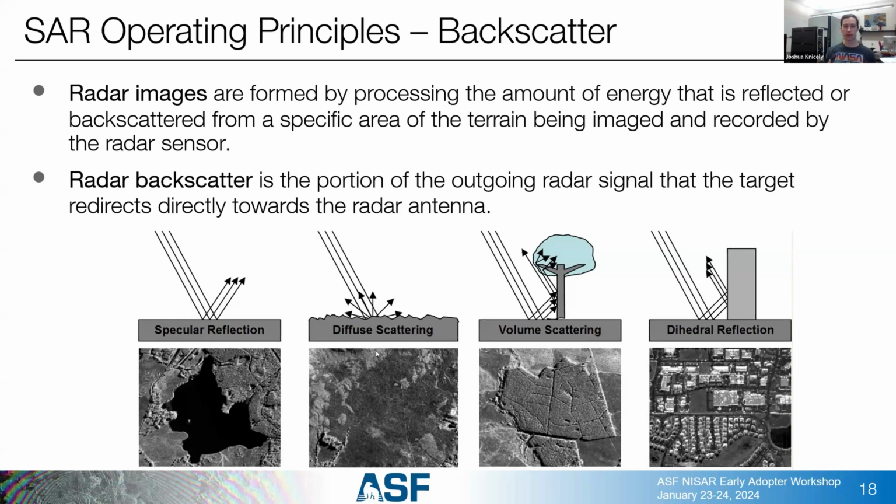When the surface starts to get rough, starts to have topographic variation, basically greater than about the wavelength divided by 4, that's when we start getting into diffuse scattering. This is when the scatter just gets spread everywhere, a more Lambertian surface. Next, we have volume scattering.